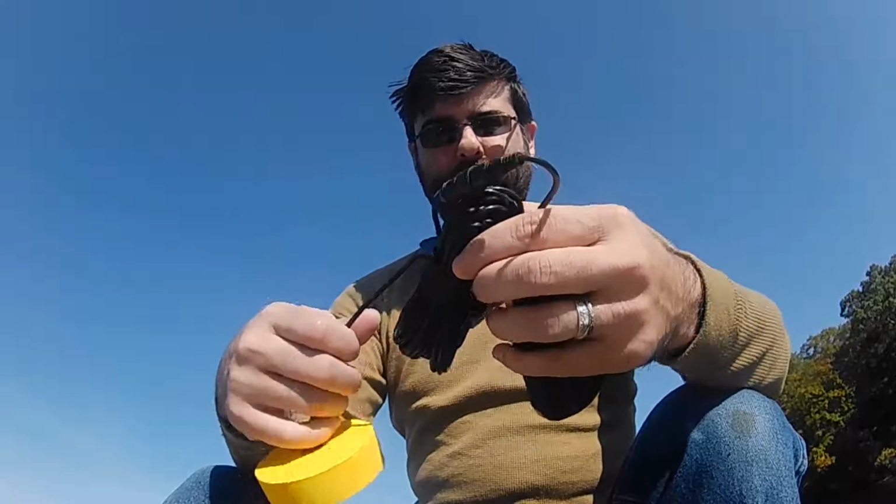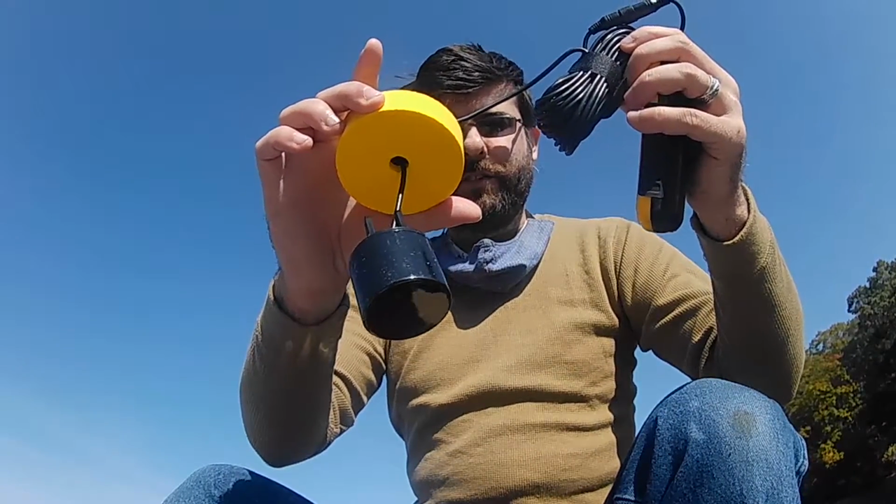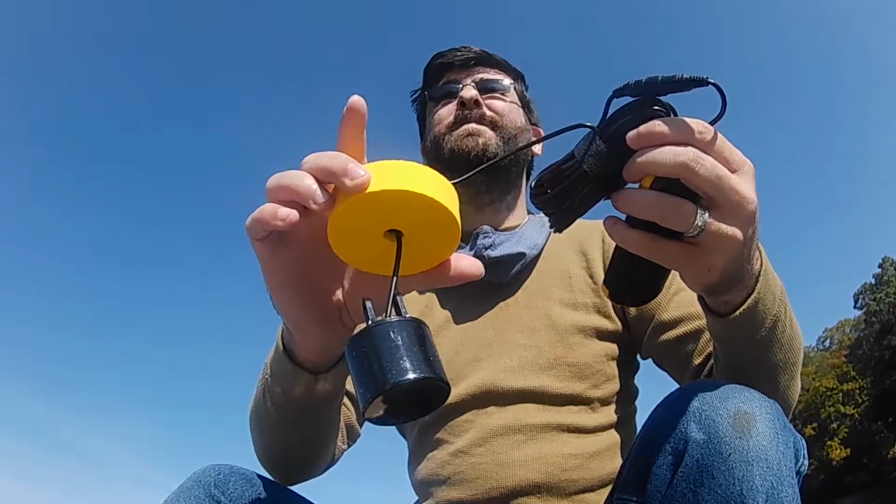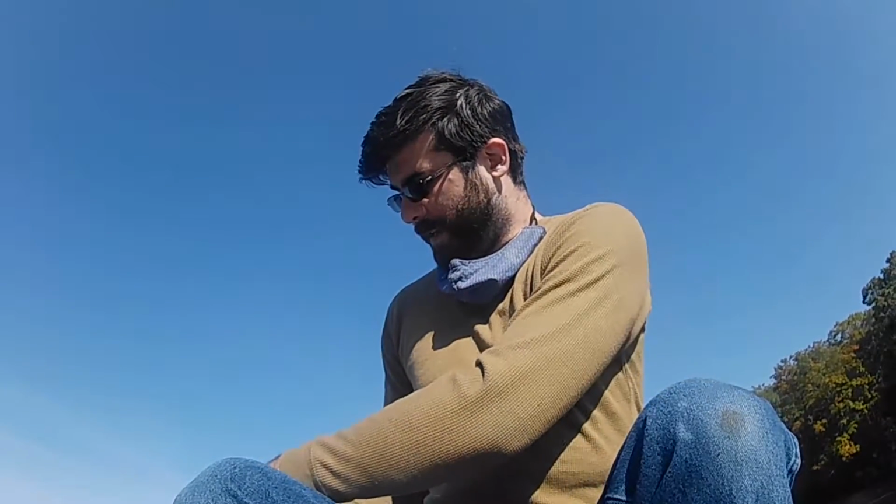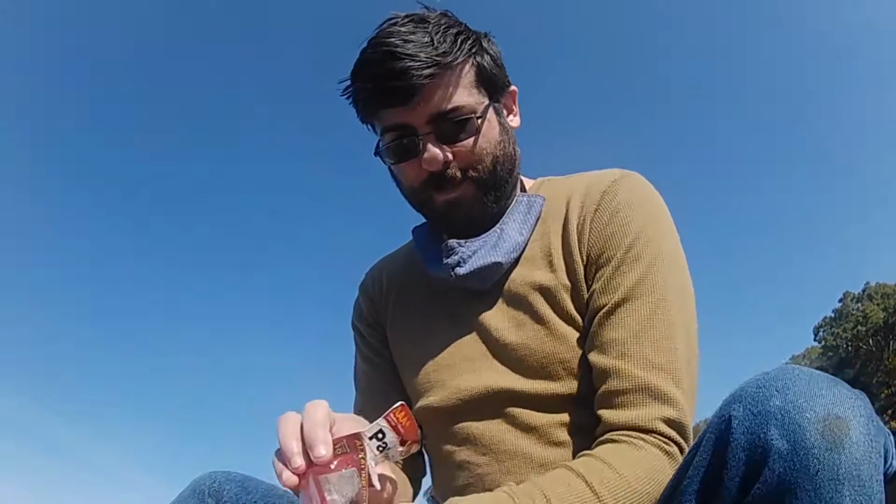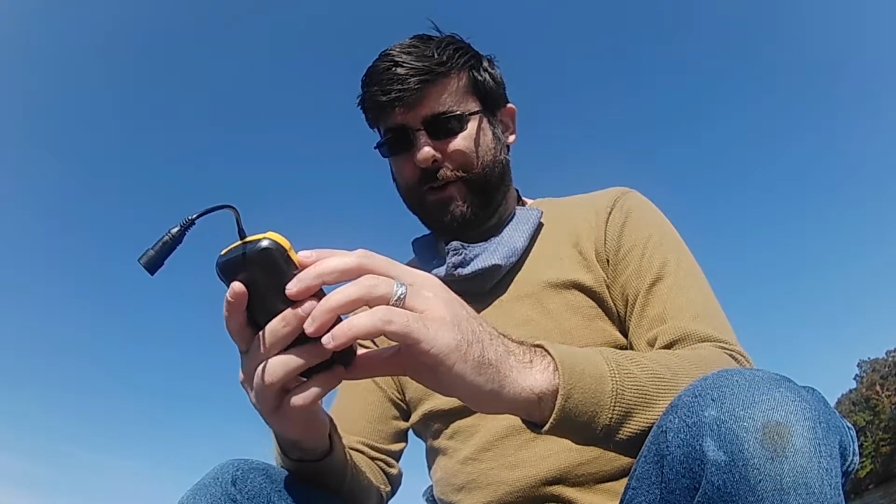And you've got this very long cord that goes to the transducer. Let's go ahead and get some batteries in this and turn it on, see what we've got. All right, so power is up.